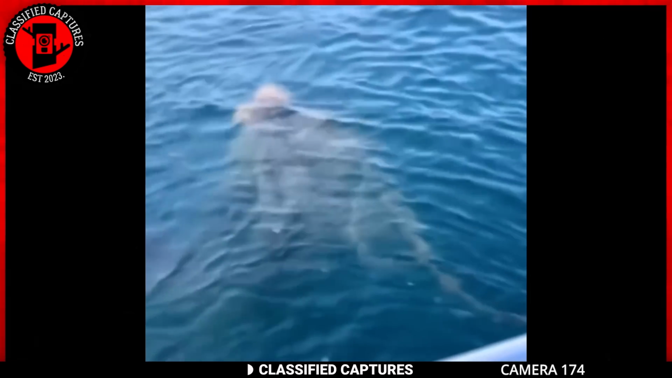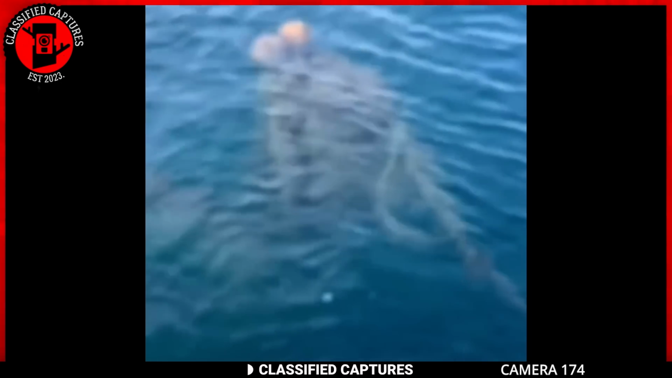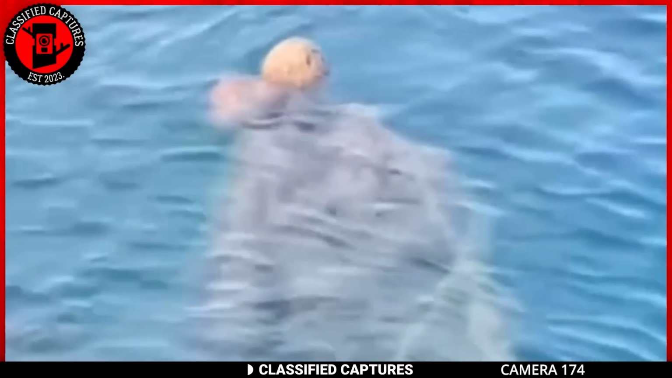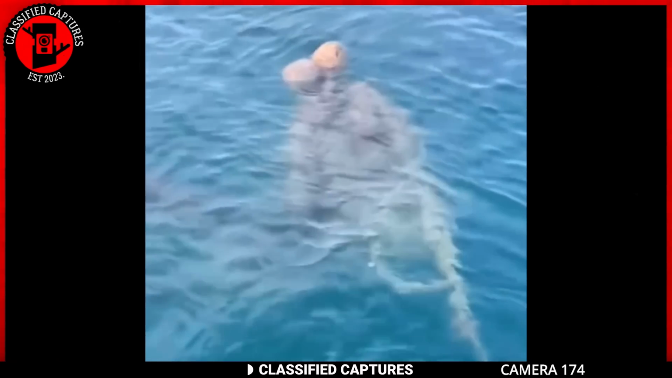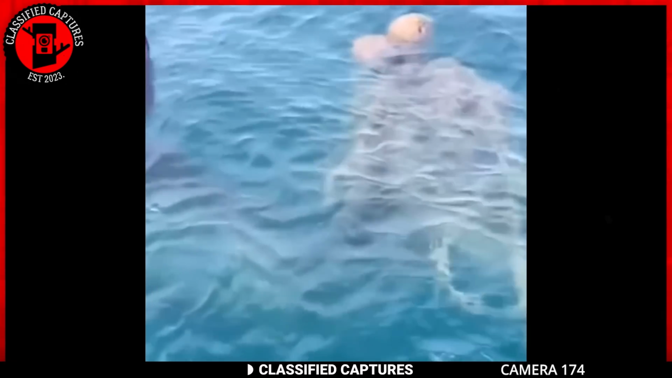It had two humanoid heads and the rest of its body looked like it was made of tentacles. But then again, it looked nothing like an octopus. Naturally, they uploaded this online and it spread like wildfire since. Some think we might be dealing with a sea monster with two heads, whilst some are wondering if it's a sea monster we're yet to document.